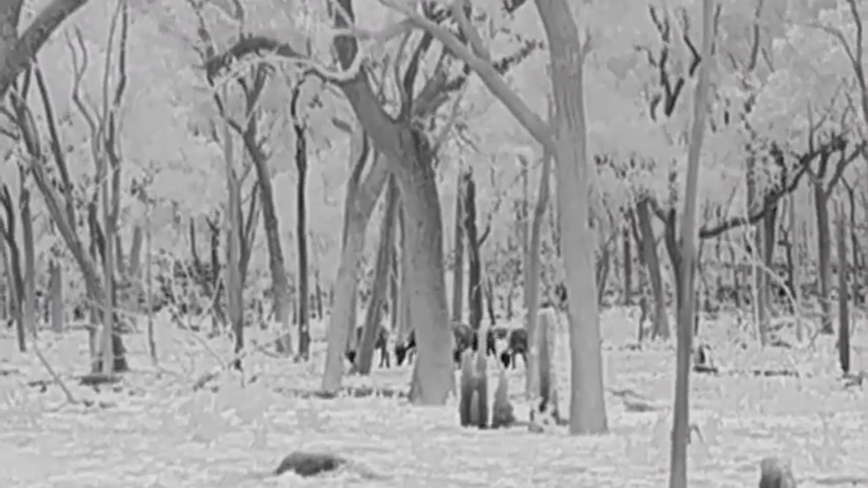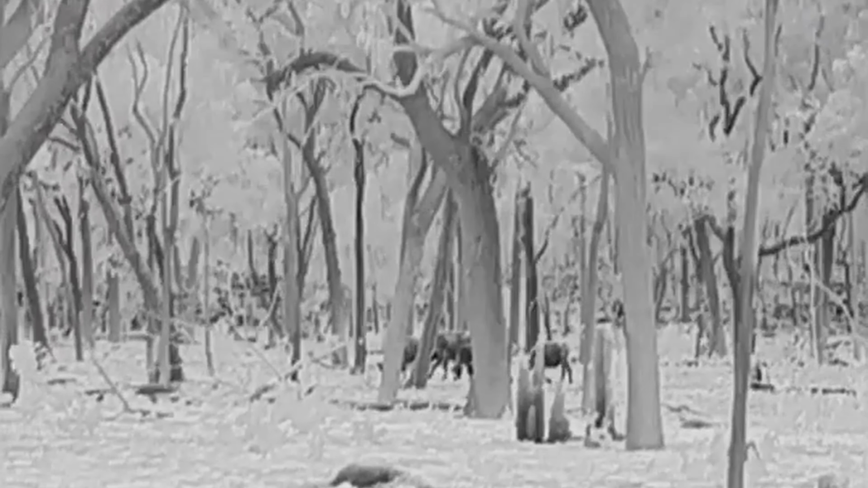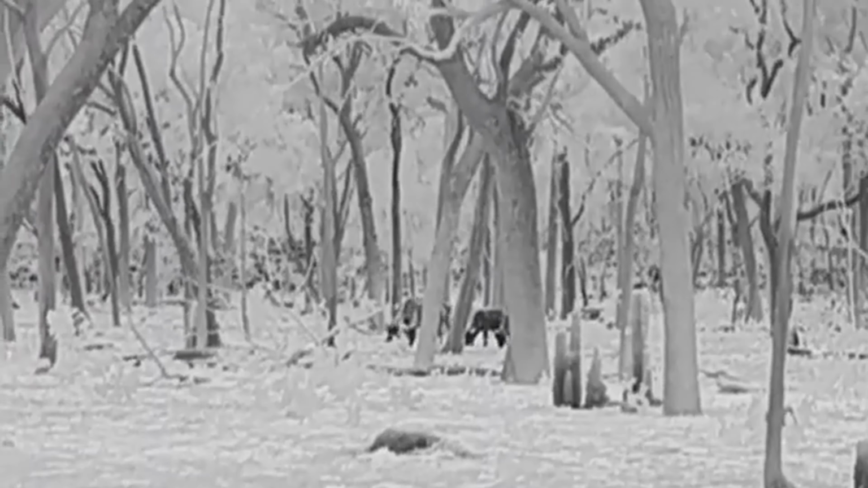My last encounter for the evening was with this really small herd of buffalo cows and calves. I'm pretty sure they're cows and calves, maybe one young bull, really young bull in amongst them. And they were just feeding along at a great pace, and they did not sense me at all. They knew nothing. They were oblivious to me, and it was just really neat to see them on a mission, putting food into their bellies.